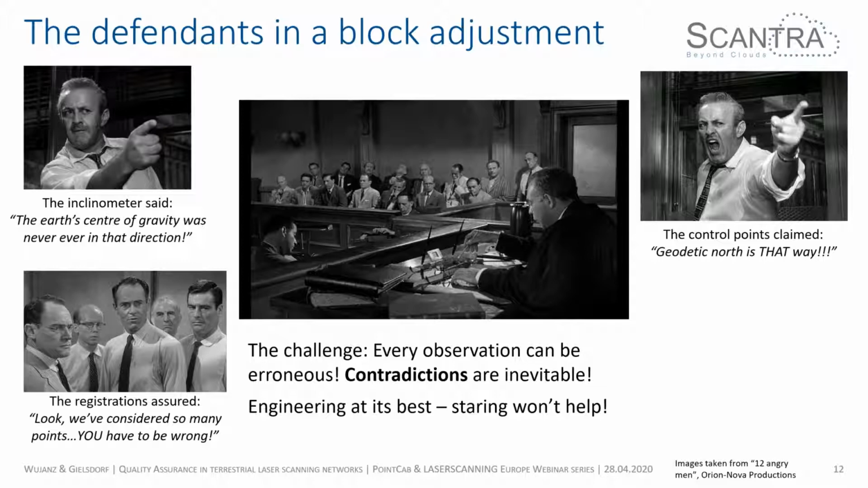The control points say geodetic north is facing that way. The inclinometer says the gravity center of the Earth is in that direction. And the registration says something contradictory. And this is actually the challenge, because every observation, every single source, can be erroneous. And that actually means that contradictions are inevitable.